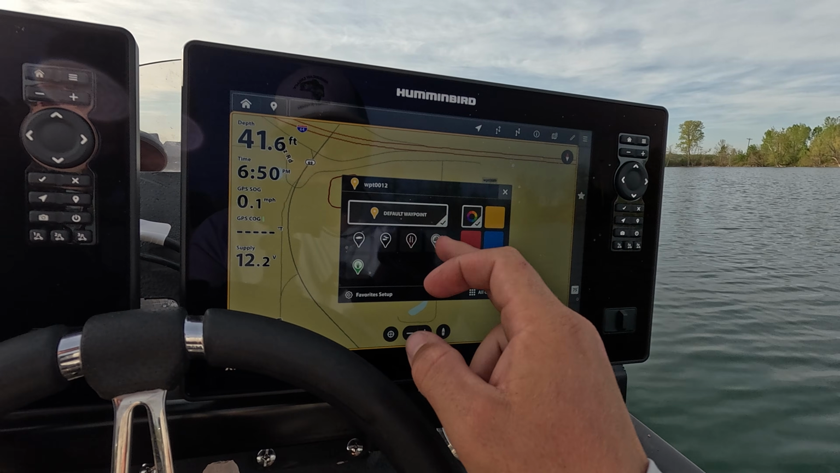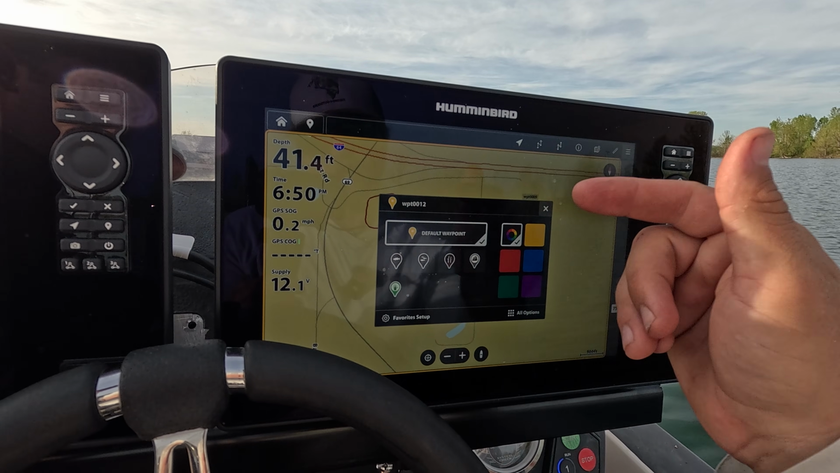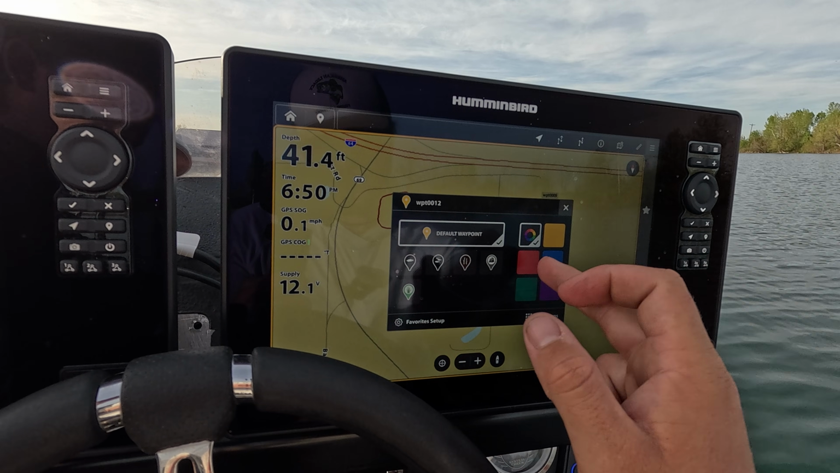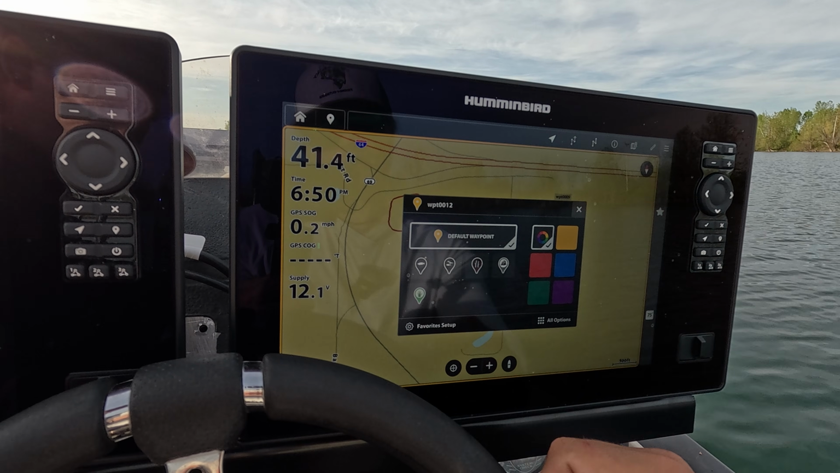Another thing with the waypoint management is when you do mark an icon, you got this favorite screen that pops up right away. And so if you're out on a lake that's got a lot of wood, you're going to be marking a lot of stumps. You can make this to where you can mark the stump, mark the color you've been marking, and it's right there. You don't have to scroll through all of the waypoints they have.